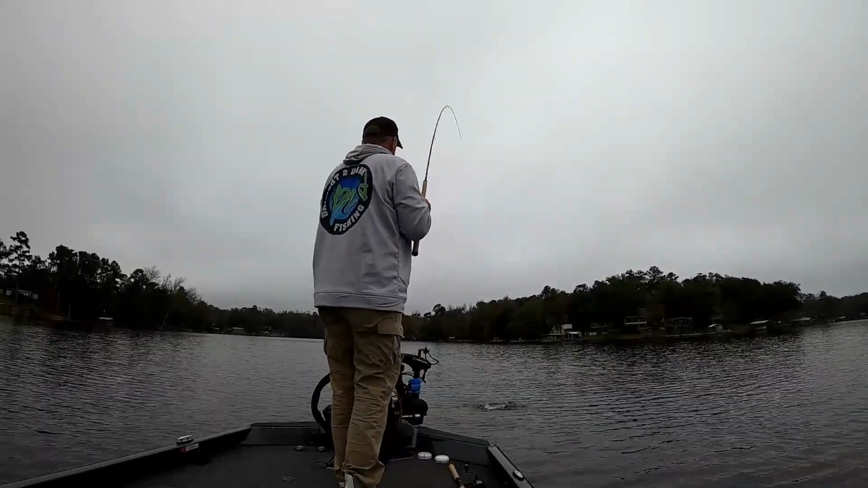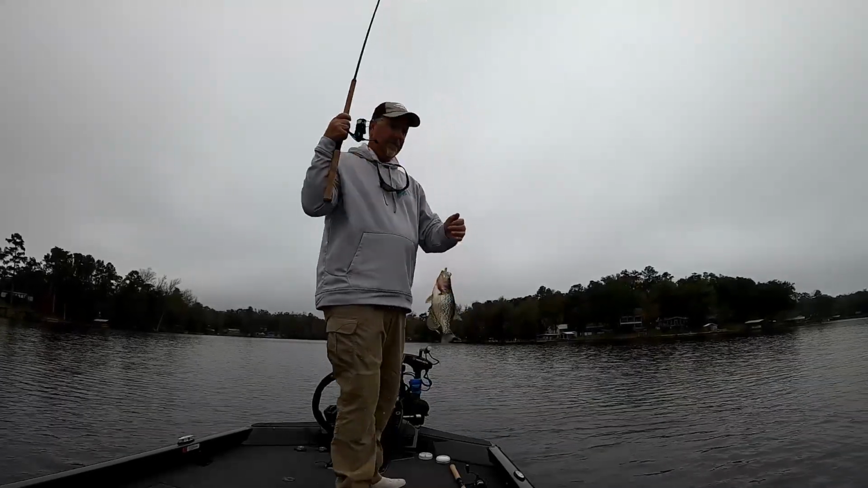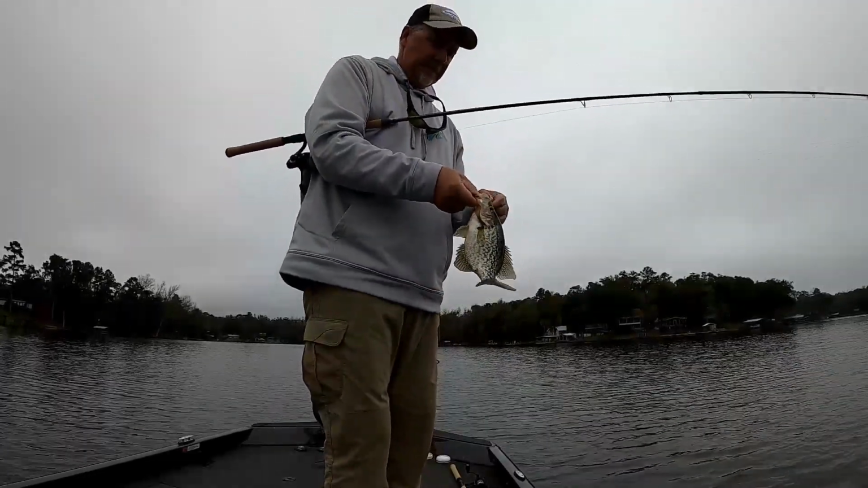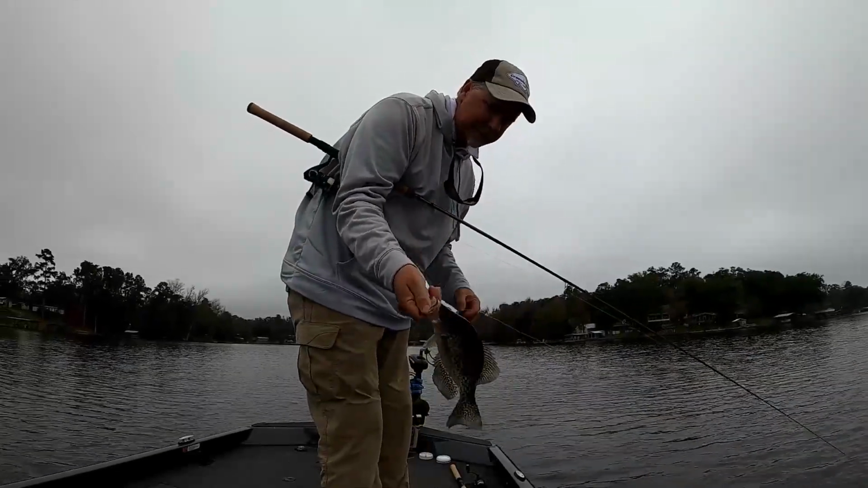Yeah, looks like a crappie. There we go. Not a very big crappie, but it was indeed some crappie. Probably a little male. We're gonna turn him loose.